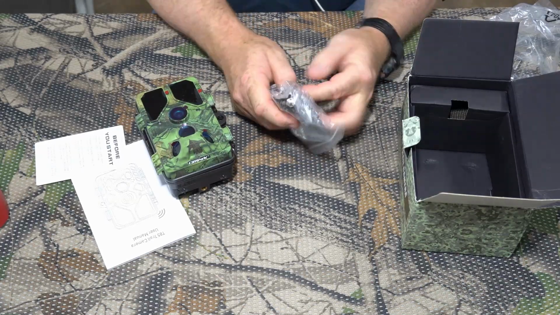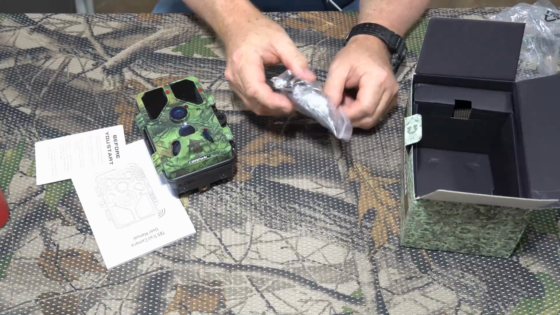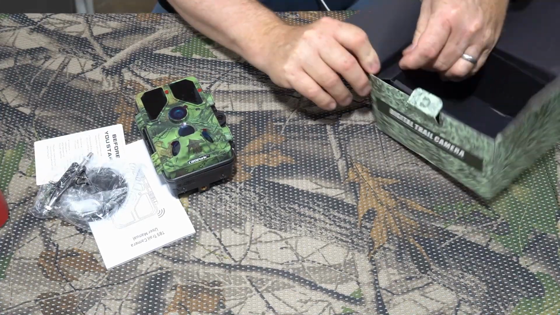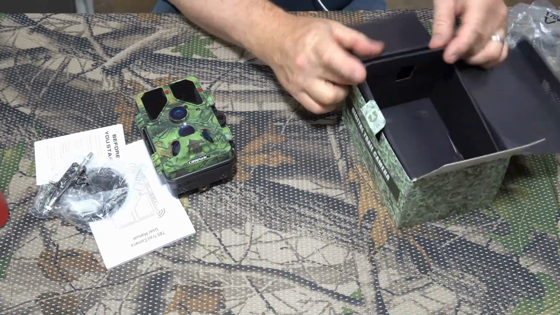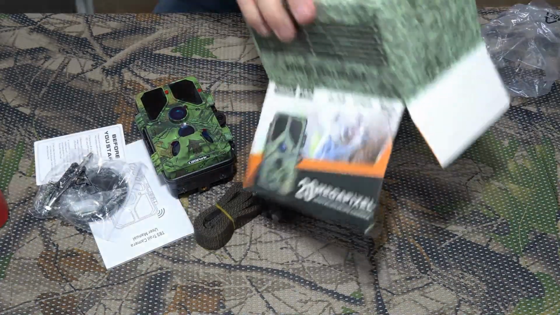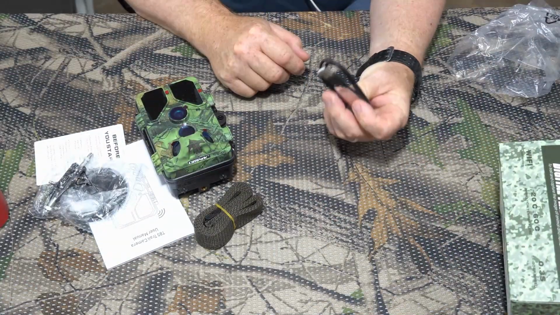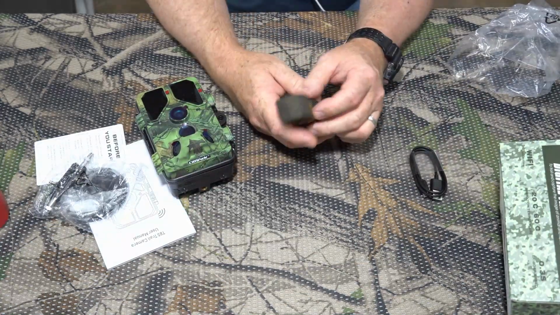It's got a nice hardware mounting plate for mounting to a tree, a fence, or concrete wall. And let's see what we got here in this little side compartment that I'm having trouble getting out. Alright, so we got that. And what else? Let's just dump that baby out. Faster way. Okay, so we've got the data cable there and a strap.